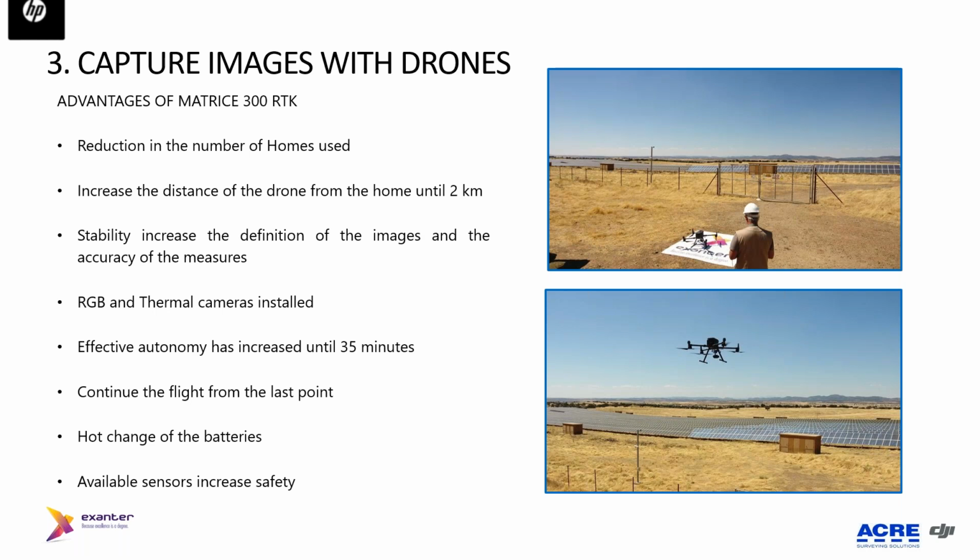And the other issue that Cesar also explained, which is very important for the client, is the availability of a huge number of sensors, an increase compared with other equipment. This Matrice 300 has increased safety, and that is very important for our personnel and also for the installation.